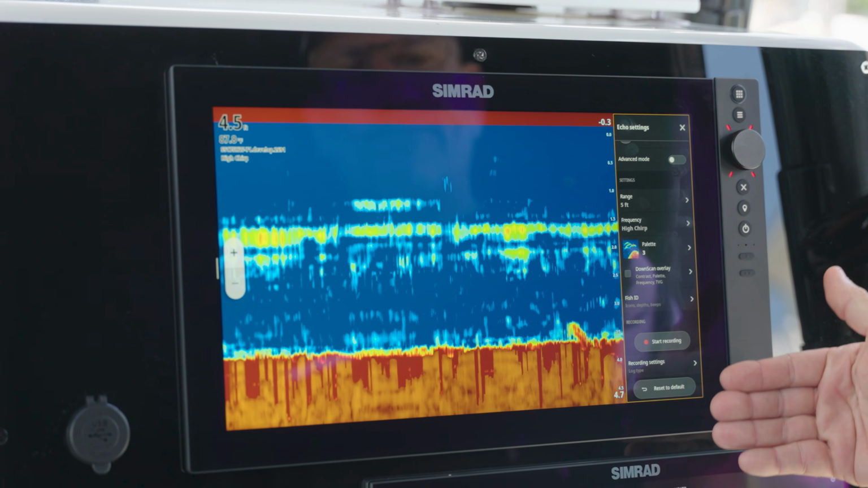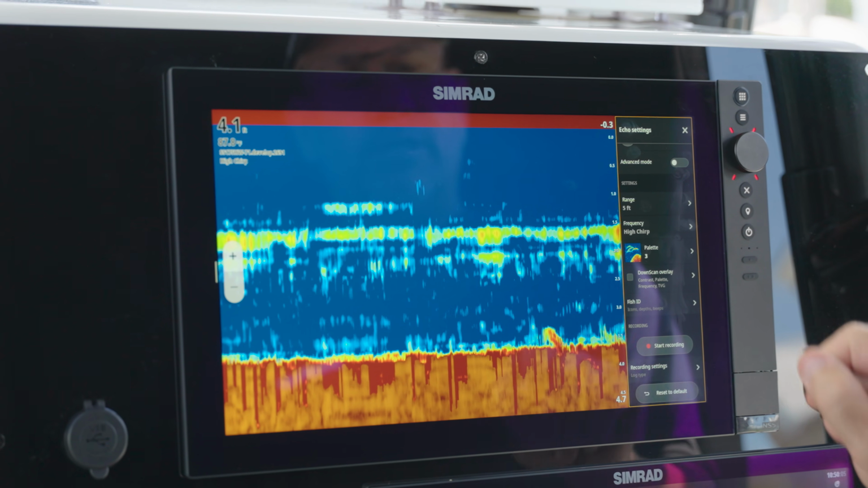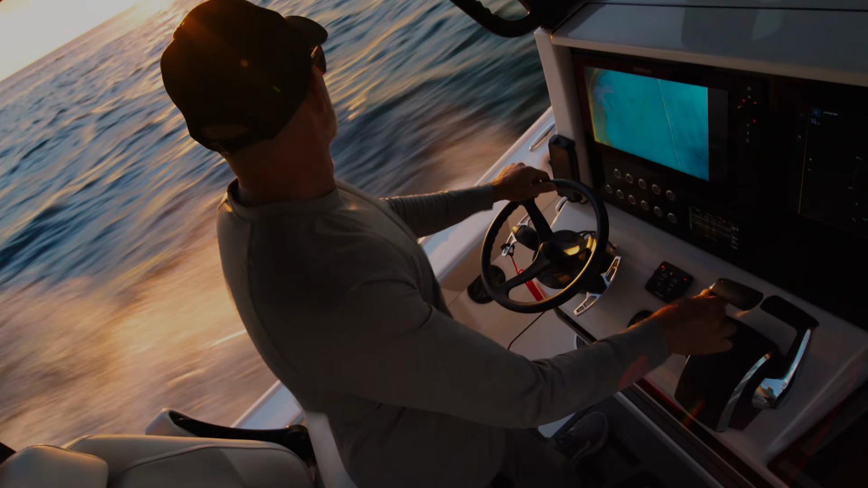And then if you get too far into here and you feel like you've gotten too far away from the factory settings, you can merely hit this reset default and it'll bring everything back to factory settings just on your sonar, which is a nice feature if you feel like it's gotten away from you.